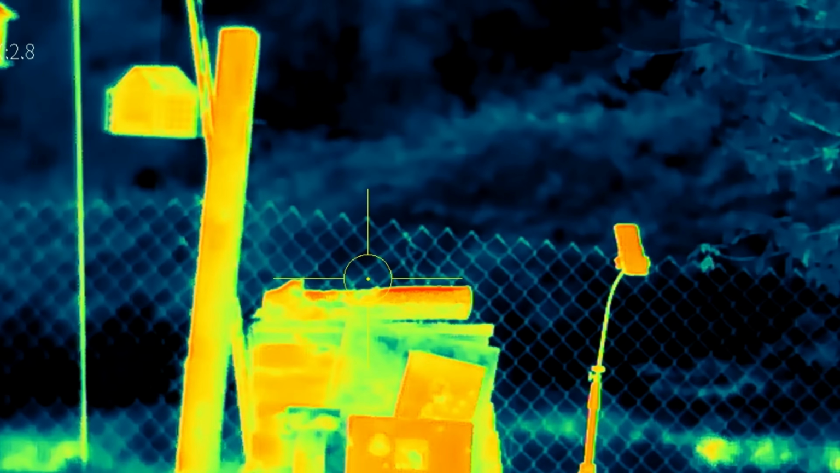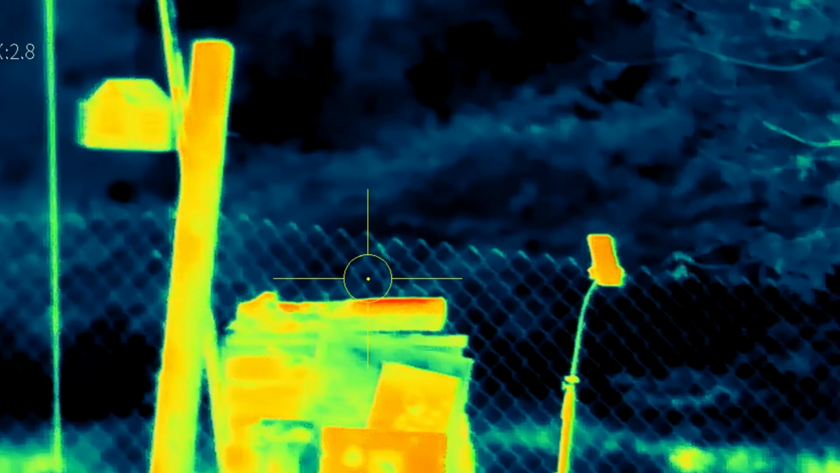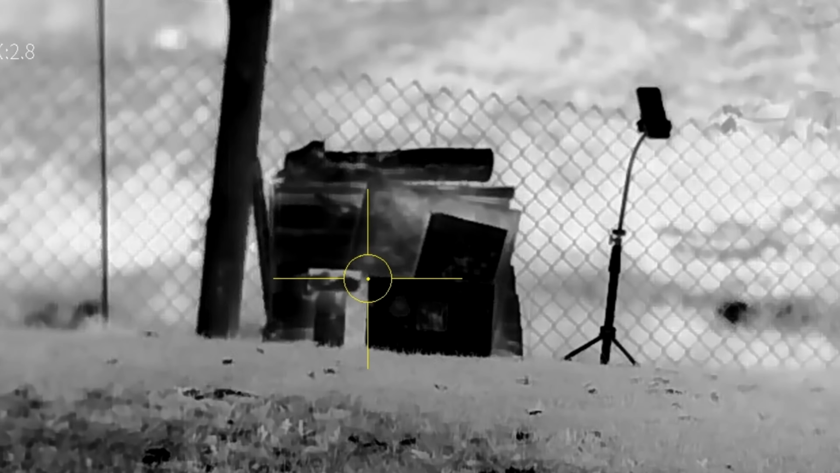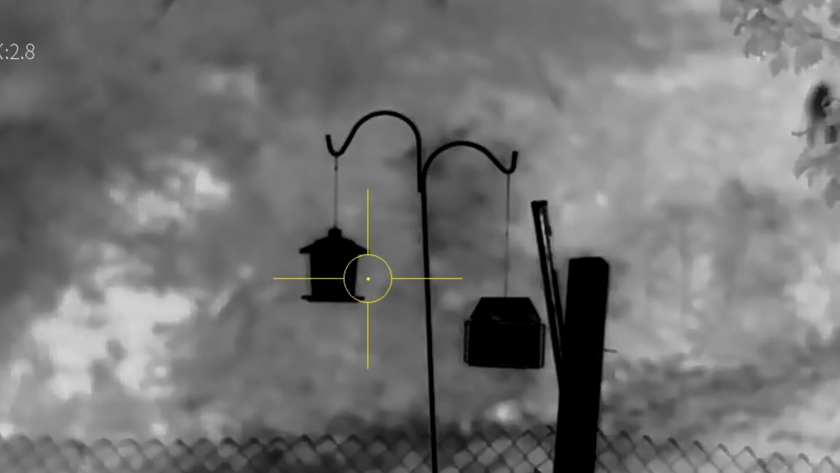Let's go through some color palettes. This is called medical. Similar to the other one, gives you a little bit more definition. And we are on the 50mm lens for this as well, like I mentioned. This is black hot, so anything that's black you see right now is going to have a heat signature to it. Glory hot, it really starts to break down what really has the most heat. You can see it has the red hue to it.